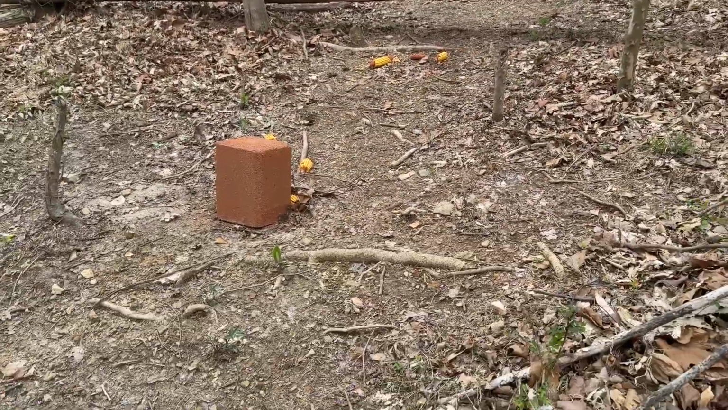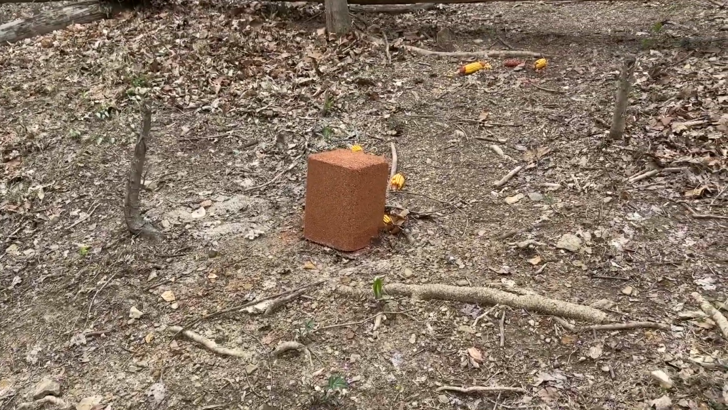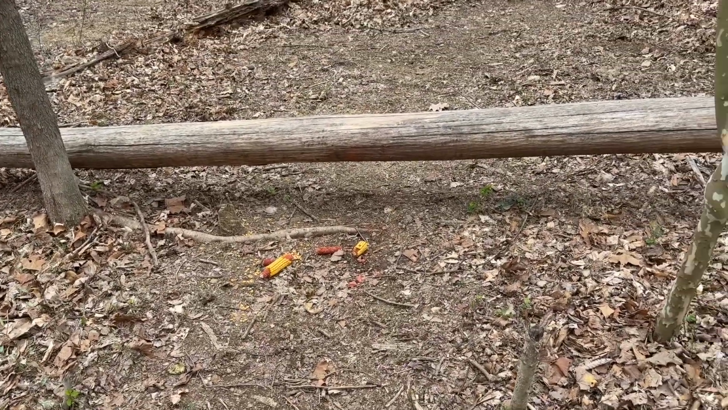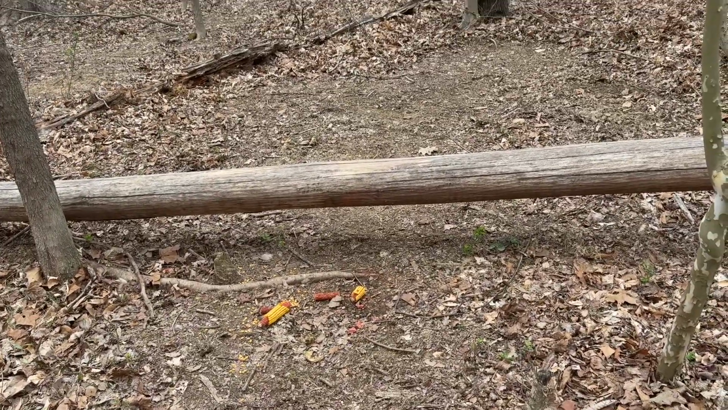Had a lot going on here, it looks like. Popular place. It looks like pretty much all the corn that I had shucked is gone. Got some cobs that somebody's been chewing on. So we'll check this trail cam right here. I'm gonna lay down some more corn and we will see what is up here.